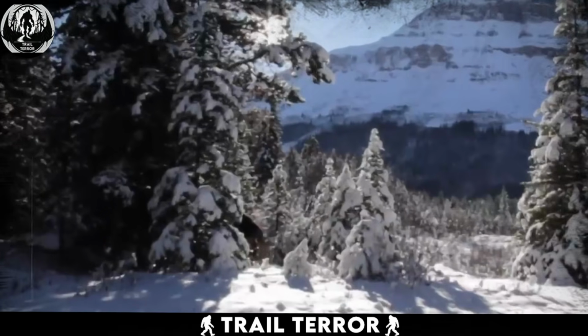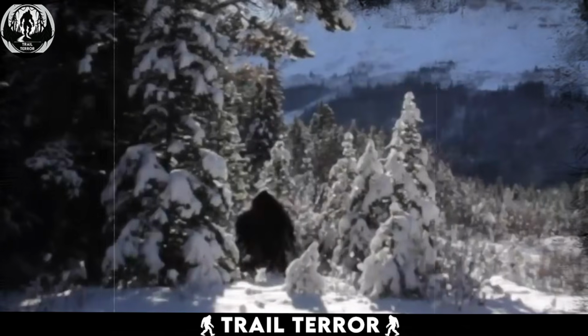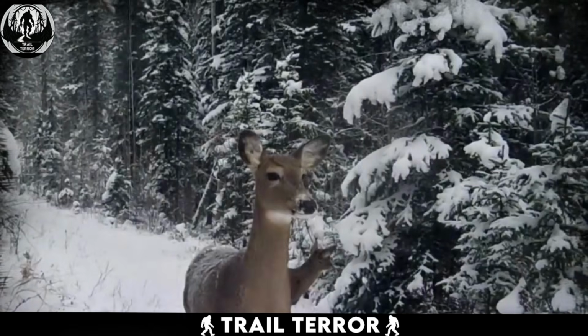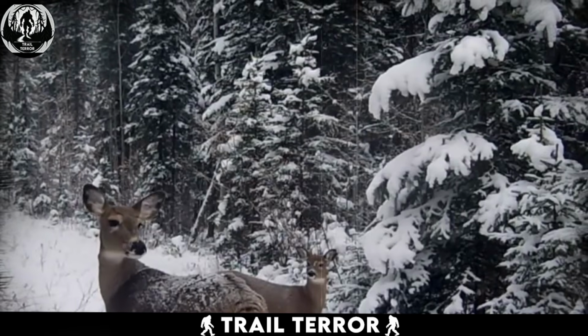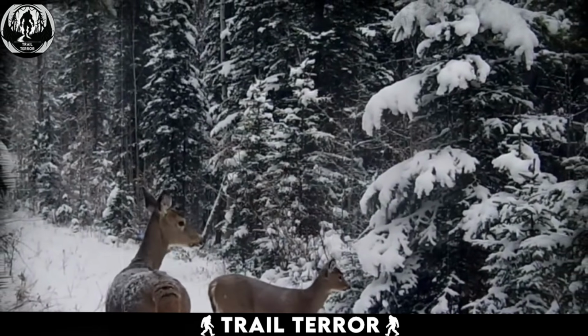Despite the snow and distance, the image is reasonably clear, showing the creature standing on two legs, resembling the legendary Bigfoot. The video then transitions to a second piece of footage featuring two deer. Initially, the deer appear calm, but gradually, one becomes increasingly agitated and nervous, as if sensing a looming threat.